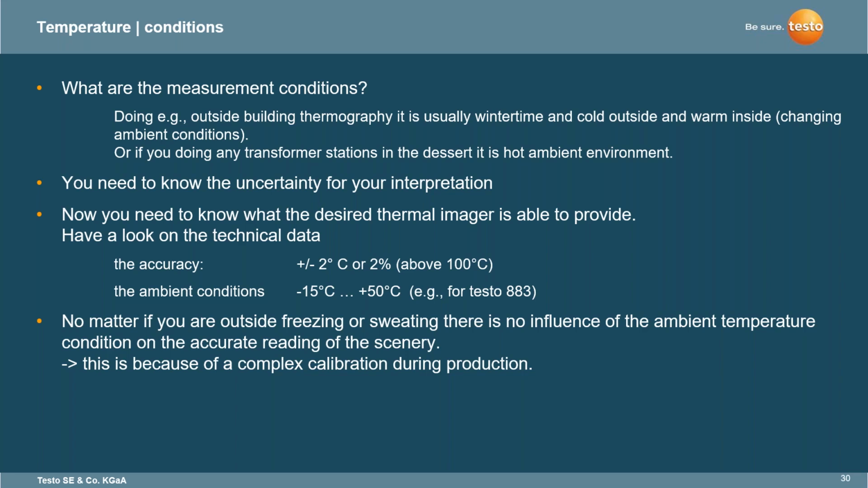But the one thing with Testo is we also take into account the measurement conditions. Are you doing work outside or inside? We understand that each region is very different. It's cold, it's hot. There are always changing ambient conditions. Or if you're doing transformer stations in the desert, it is a hot ambient environment. You need to know the uncertainty for your interpretation, and you need to know what the desired thermal imager is able to provide, so have a look at the technical data.